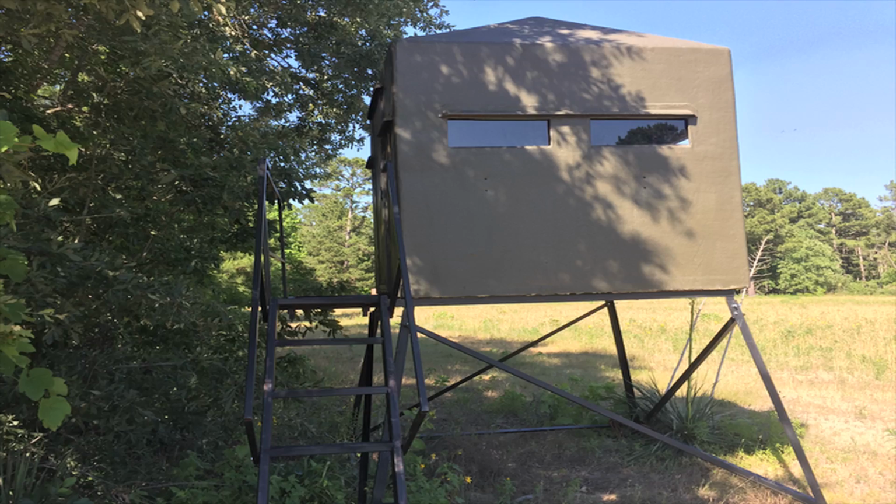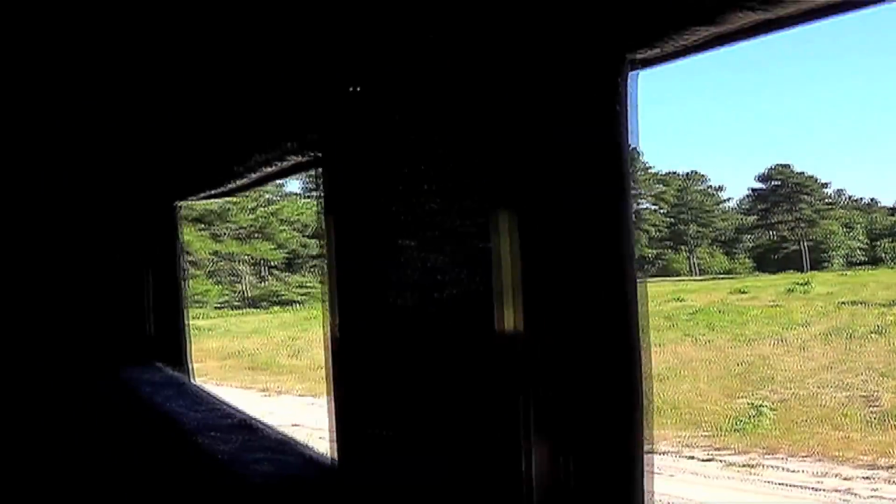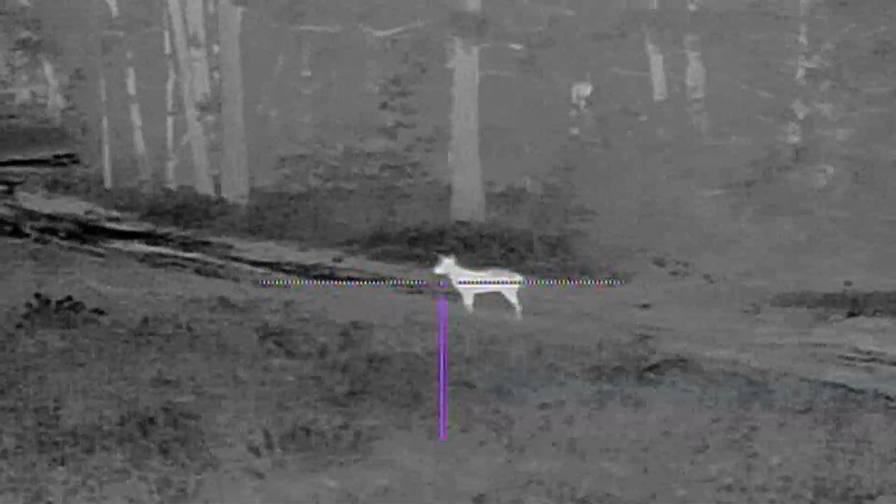The following day, I hunted in this large blind dominium. It looks over a pasture that stretches 220 yards to my south and 75 yards down to my north, and this long road that this coyote started walking in. When he got within 50 yards, I took the shot and he dropped instantly.